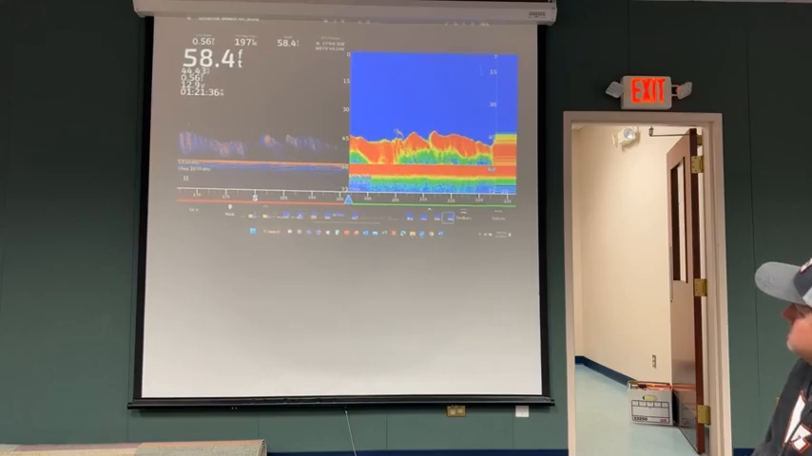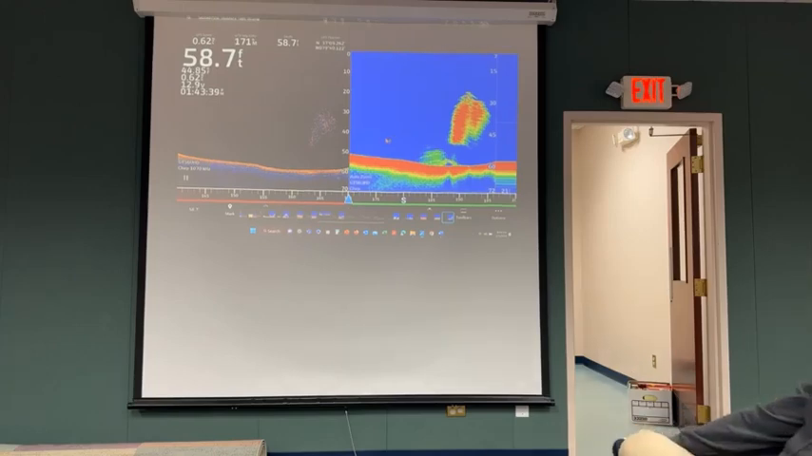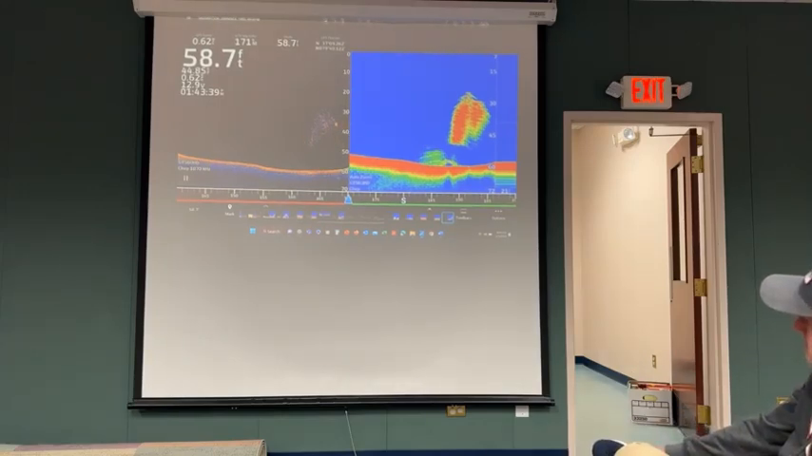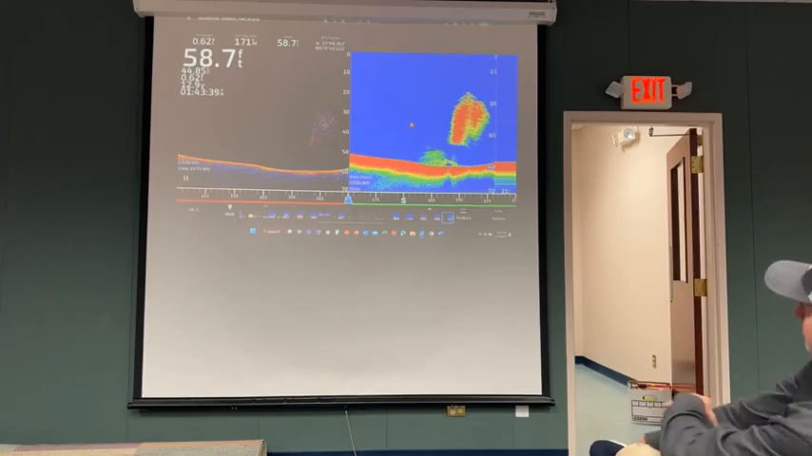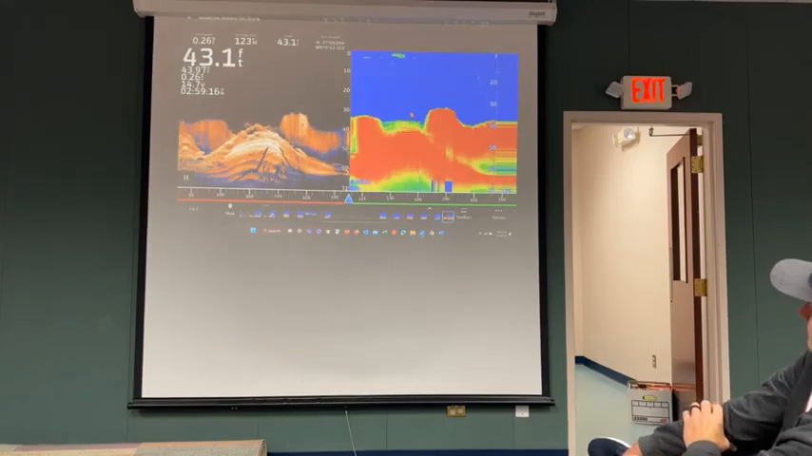Here's another nice striper right here. Again, just above the ball of bait. This is a very nice school of, I guess those are probably bigger baits because those are some pretty big marks there. But they're not moving the way stripers do when they're feeding. Again, this is Indian Creek.